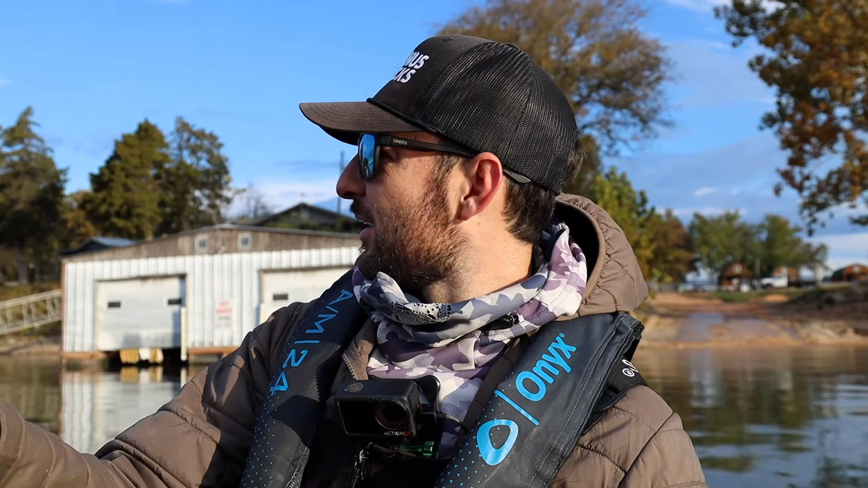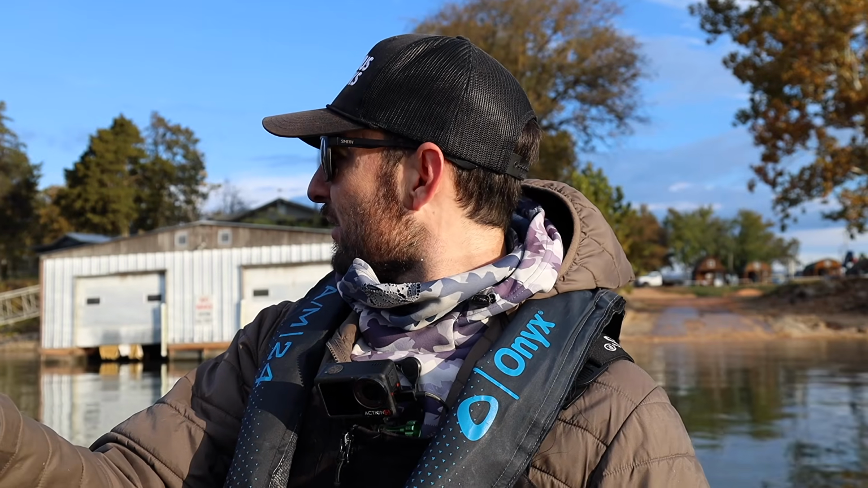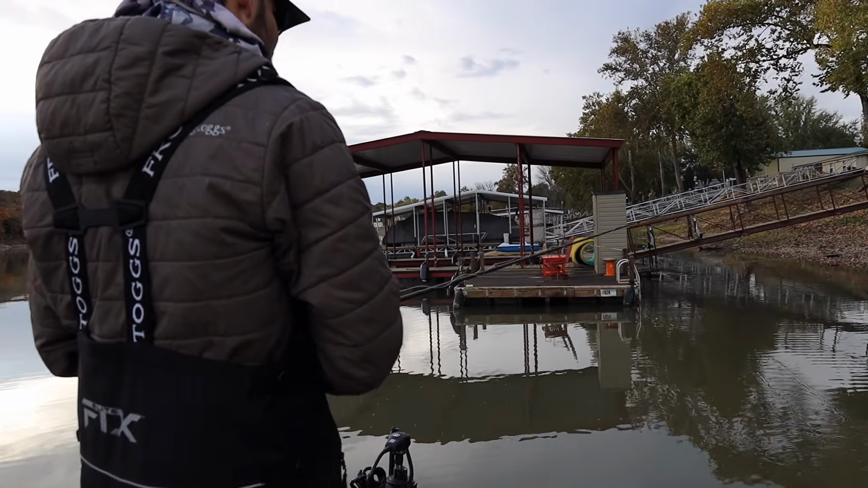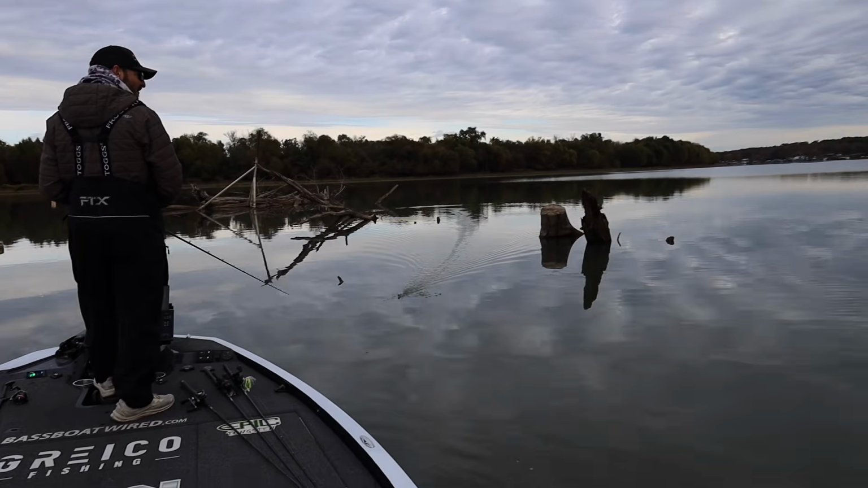We'll see if the Elk River is any good. There's like nobody at the boat ramp, so I don't know if that's a good sign or a bad sign, but maybe if we find something, we'll have it to ourselves. So we're gonna get going here, see what the lake looks like. I've never been here, like I said, so we're gonna ride around and see what it's looking like. Water's a little cloudy.